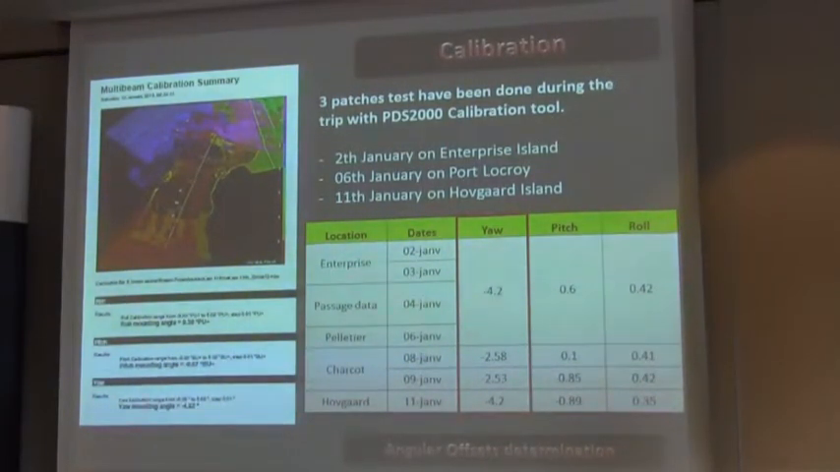We made 3 patch tests just before the main surveys that we planned at Enterprise, Polar Crow, and Off-Guard Island. In the red boxes, we can see that the U-angle, which is the heading antenna, moved a little bit between the start and the end. So it was necessary to do this patch test.